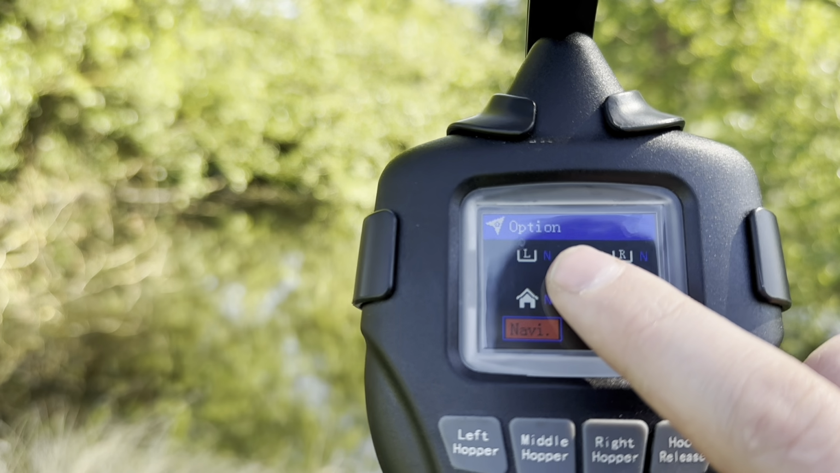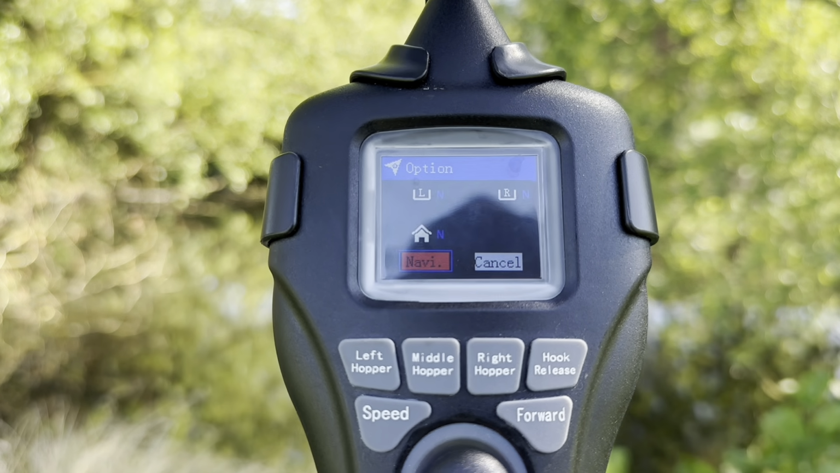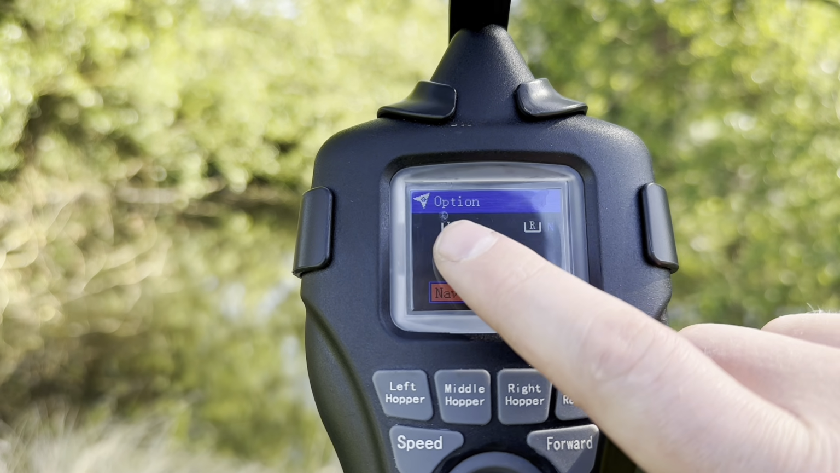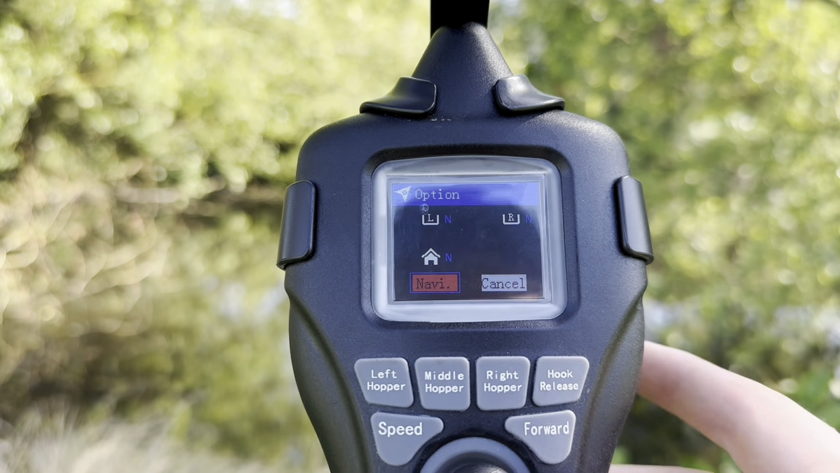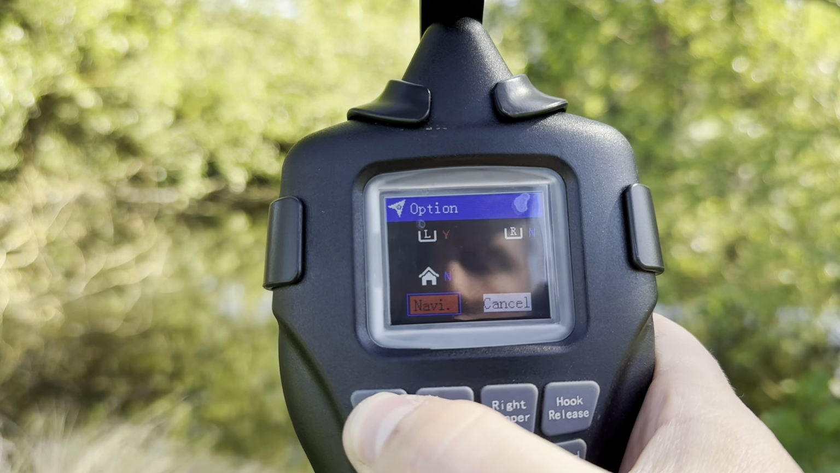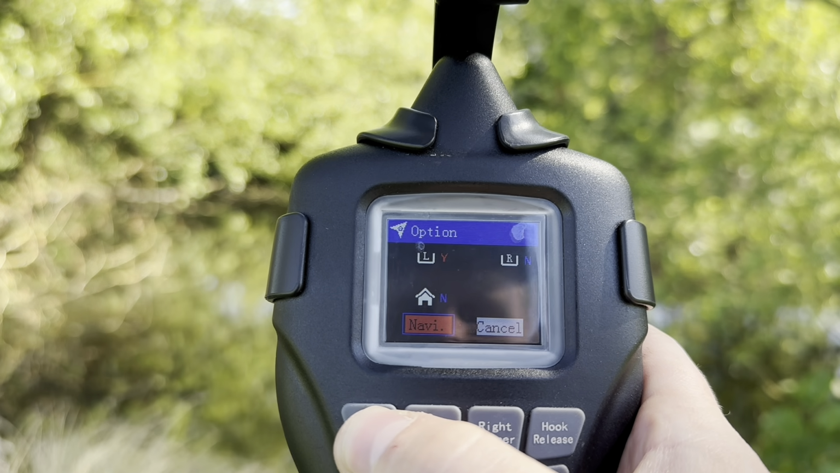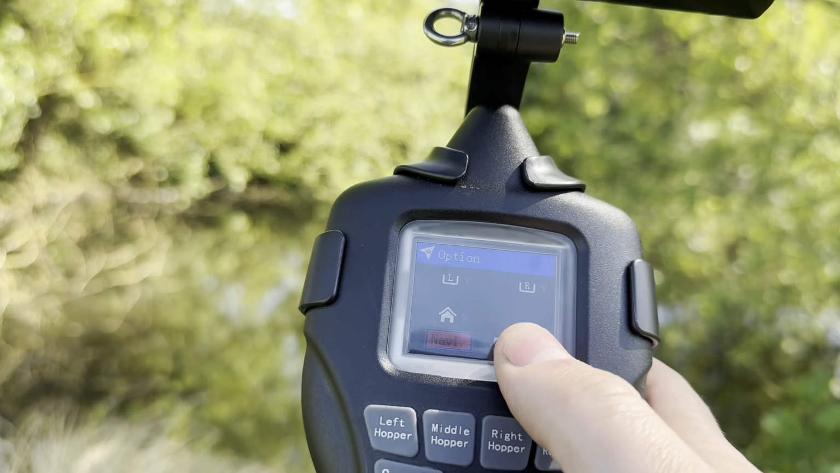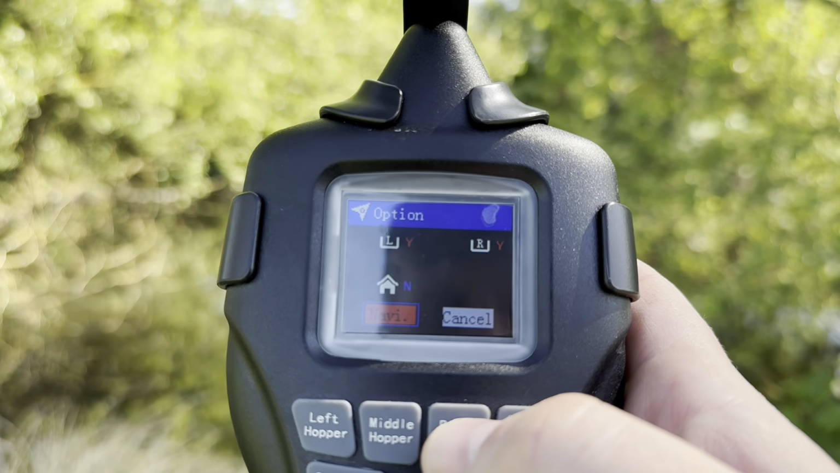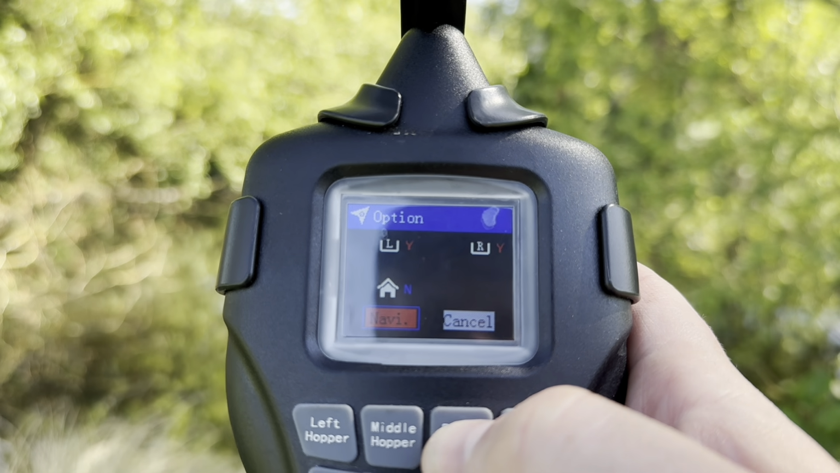So you'll see currently there's a little blue N next to each one of these. That means no, and essentially that's left hopper, right hopper and home. So we're asking no, we don't want it to do any of that. If we change that to Y, so for example for left hopper I want it to open, that means yes now. I also want it to open right hopper. You press right hopper and that will navigate through that.